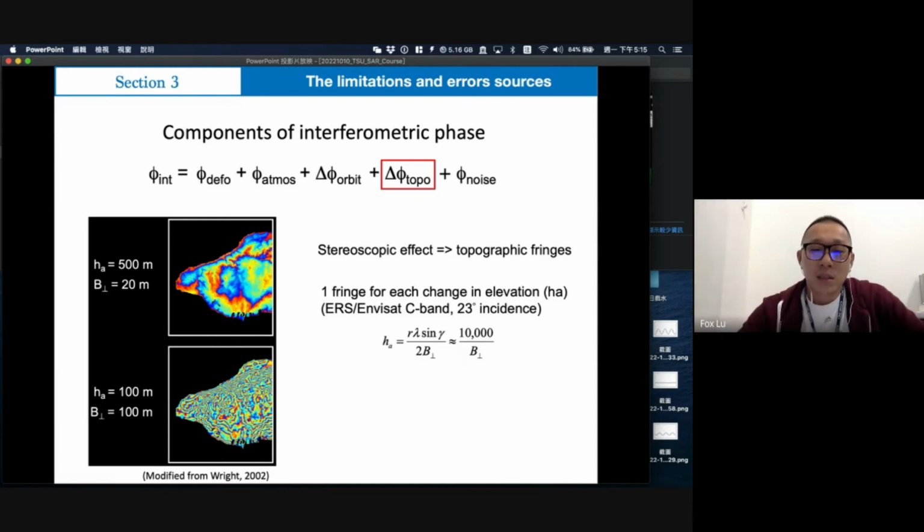So that's why in earthquake events like this, topography error is not mentioned, and everybody focuses on the surface deformation.